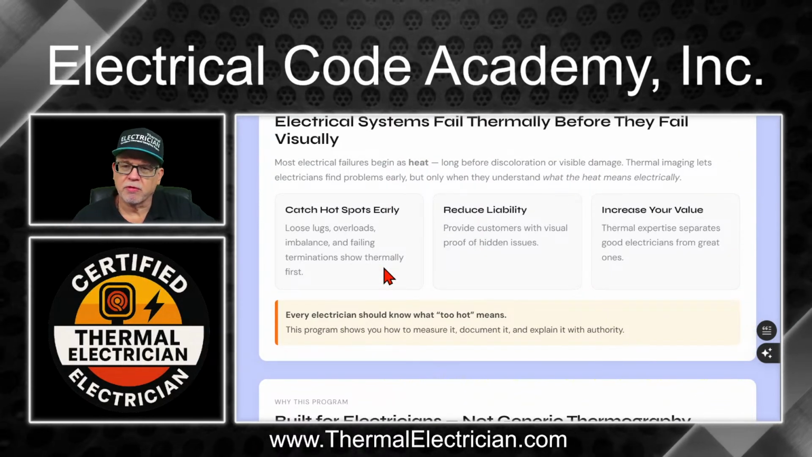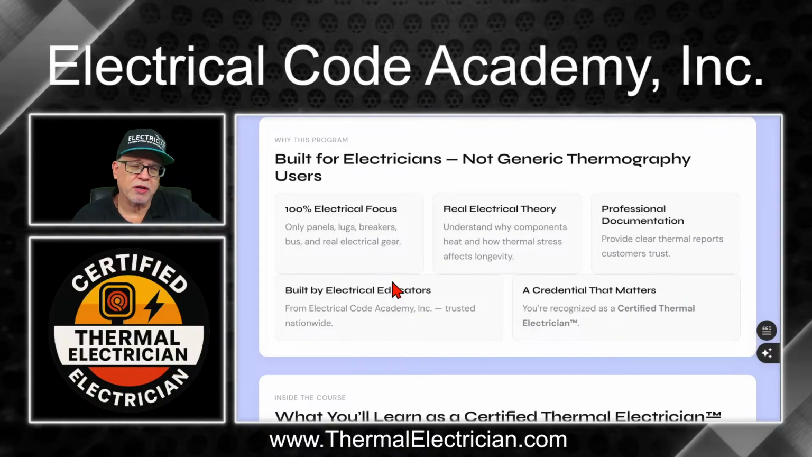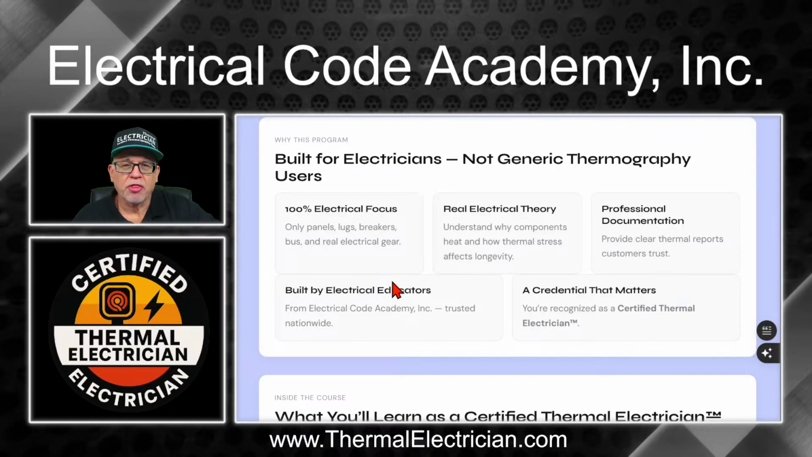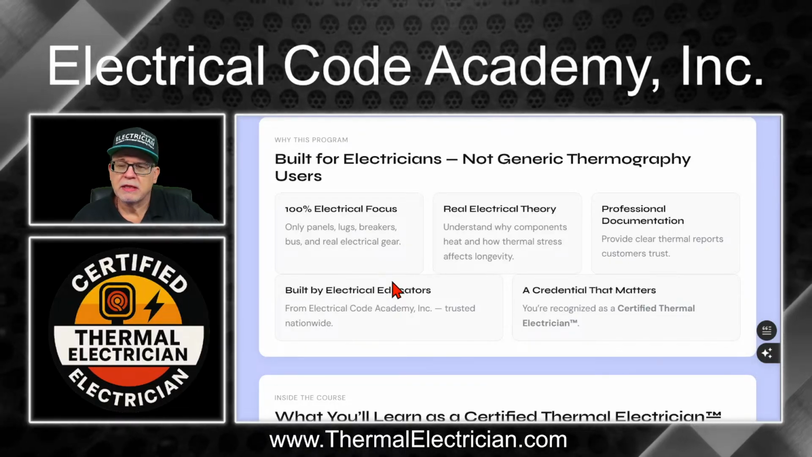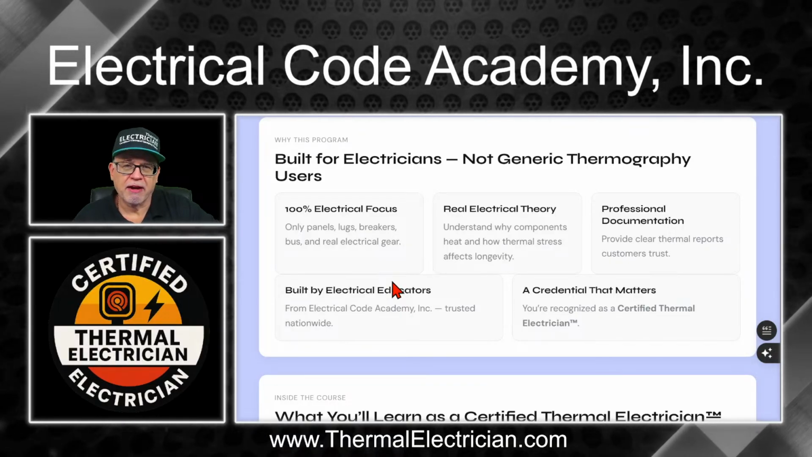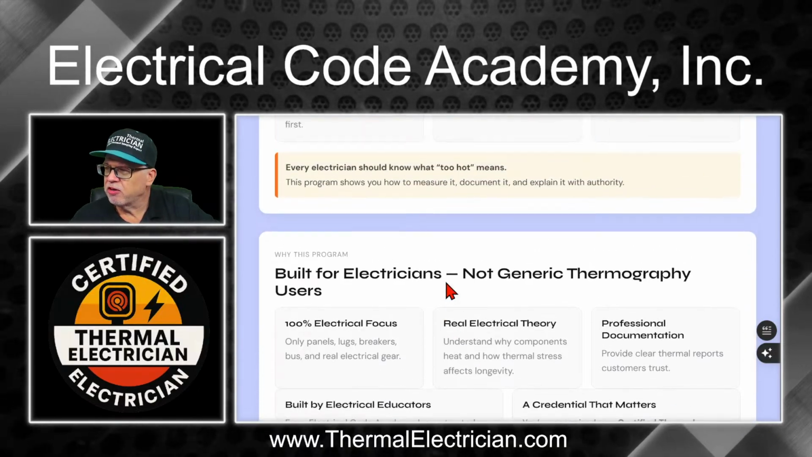the benefits of the program and things like that. But again, the huge benefit is to be able to offer your customers accurate thermography reports, and being able to do so and be a leader in your area in this specific topic, right? So anyway, there's what you've got there.